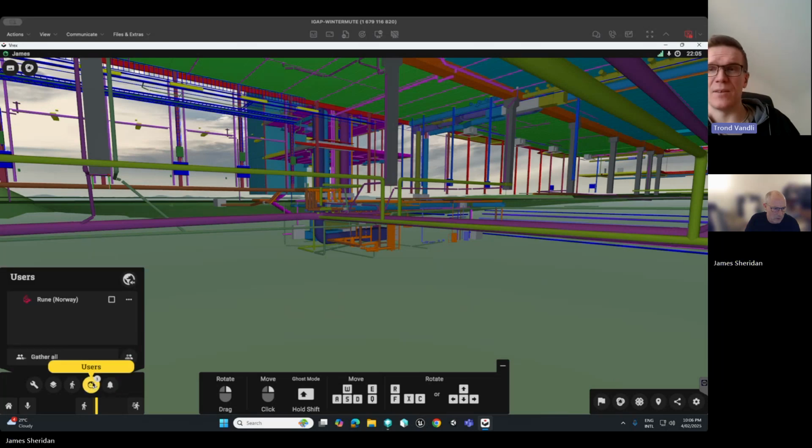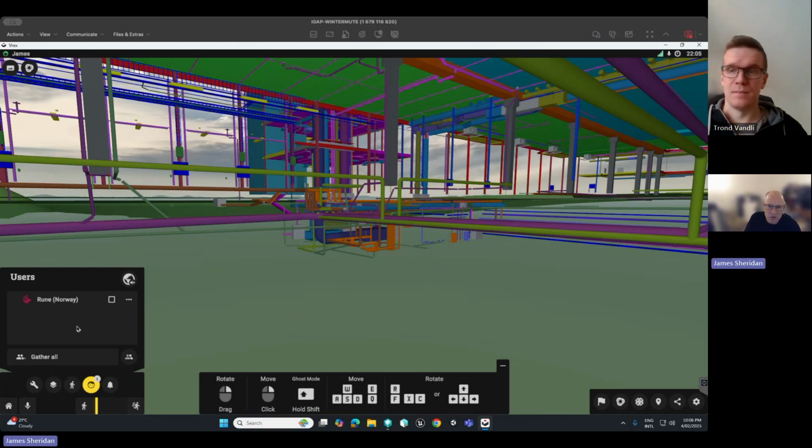You do have the gather roles. That's a quick and easy way of gathering everyone to the location that you are. If you have VR users, they would also be teleported to this location. If we had two igloos on different sides of the country, or one in India for Chevron, or one in Perth, we could sync the two together.